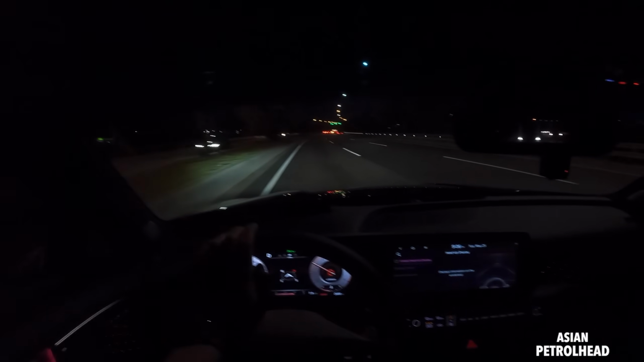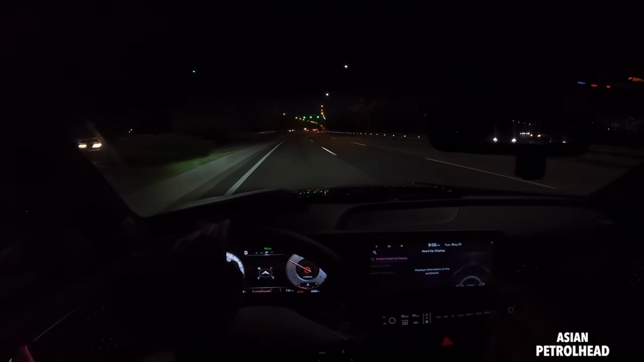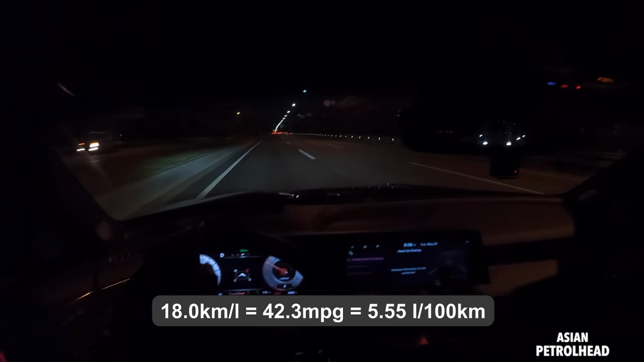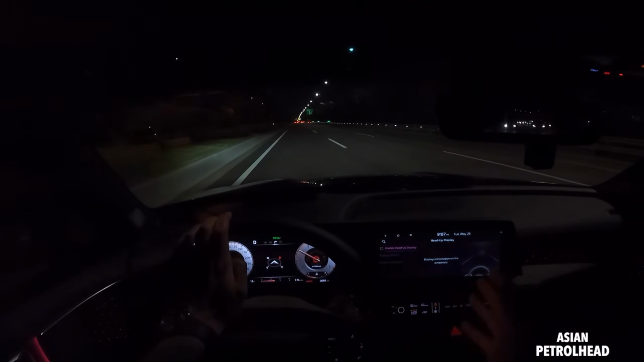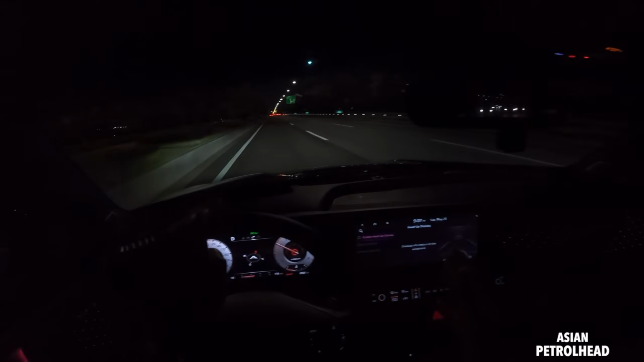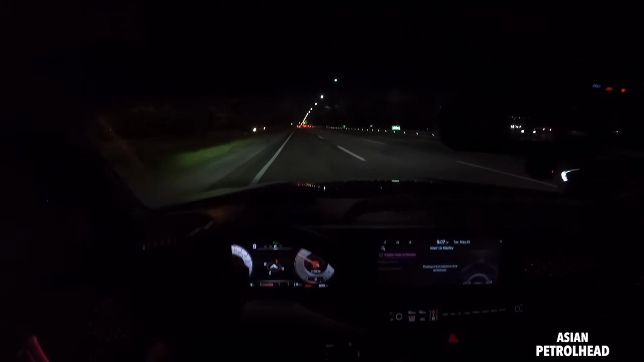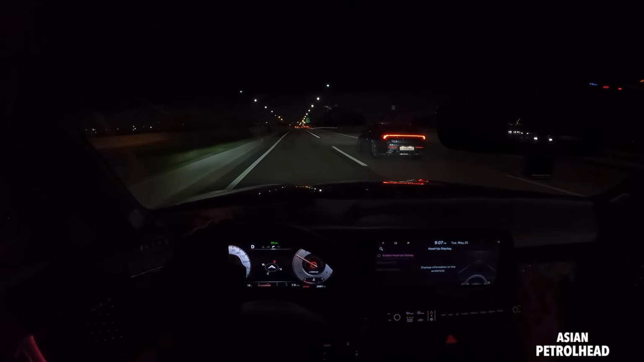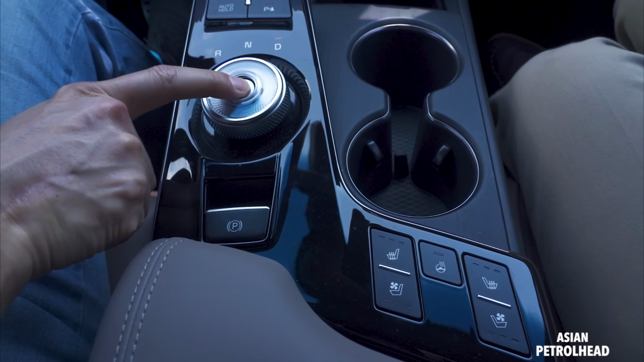About the efficiency, I haven't checked the efficiency in the city, but when we're cruising on the highway, 90 to 100 kilometers, it actually returned about 18 kilometers per liter. I'm not really sure how that is even possible, but it actually returned 18 kilometers per liter cruising on the highway, 90 to 100 kilometers. So I'm going to do the efficiency test in the city, and please check our daytime review for the overall efficiency result.